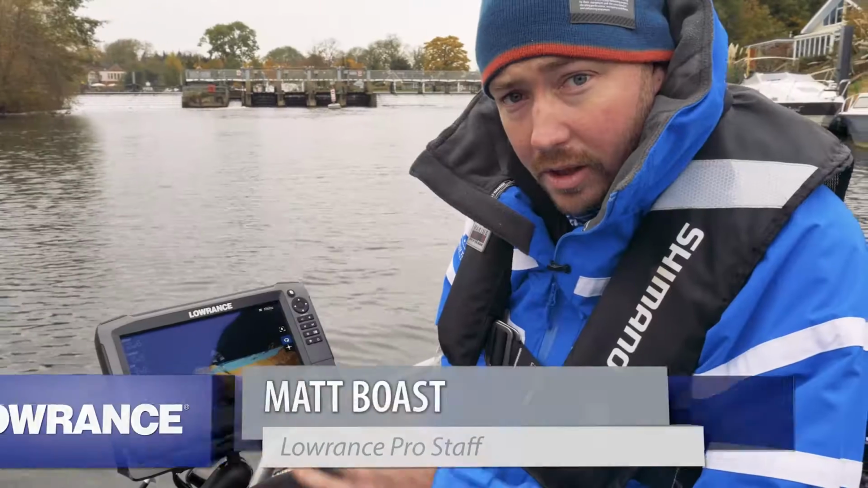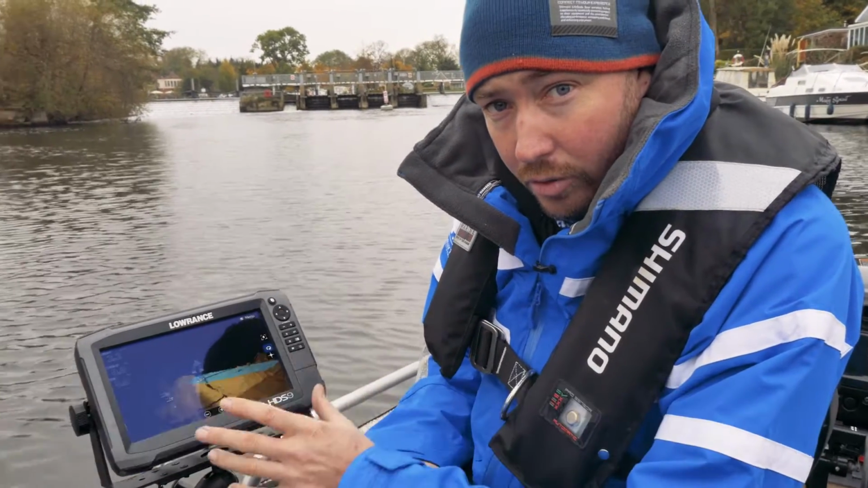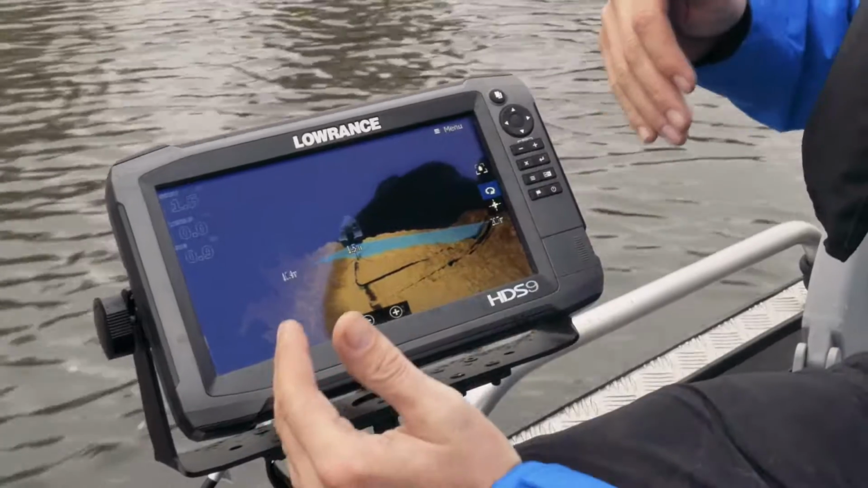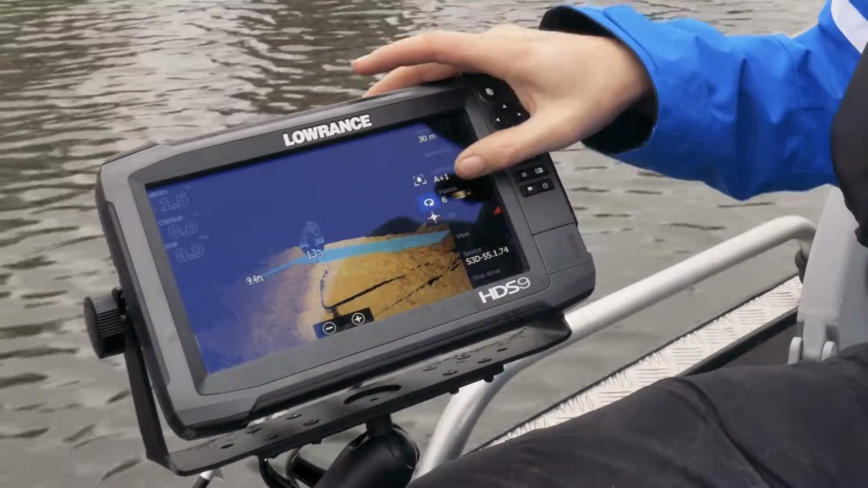So I'm just going to go through a couple of tips on how to set up the palette on your 3D. So this is your normal setting. I've got my menu hidden to the side at the moment just so that I can get a bit of a wider screen. So hit menu, drops down, palette.